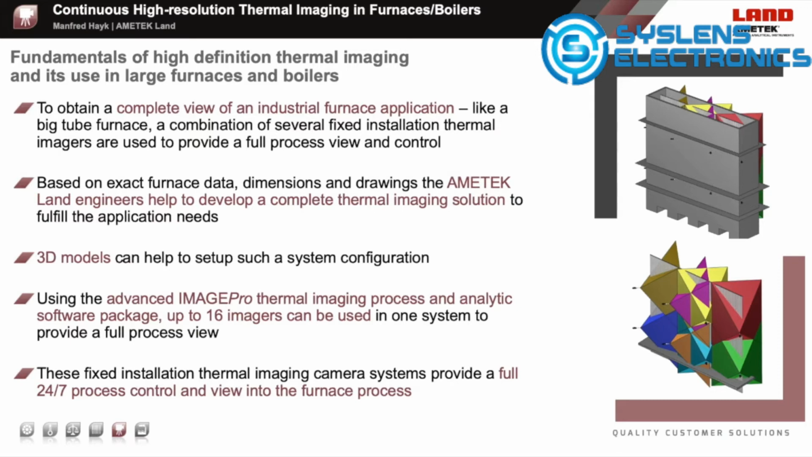Remember, in these kinds of applications, the operators are enabled to monitor and control the whole furnace process just from the operator room or via the company network 24/7 without the need to be on site. This is not only a big benefit for controlling a furnace or boiler process, but also takes out the risk for any people working directly on-site in these hot or even hazardous furnace environments.